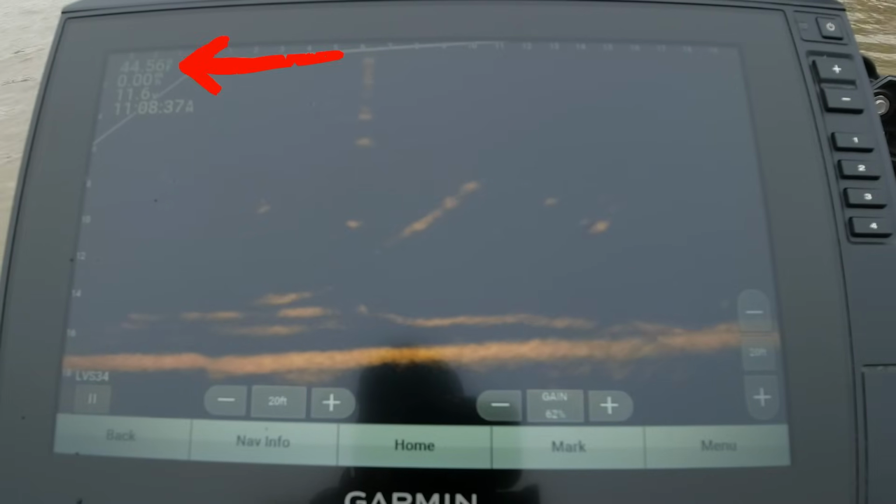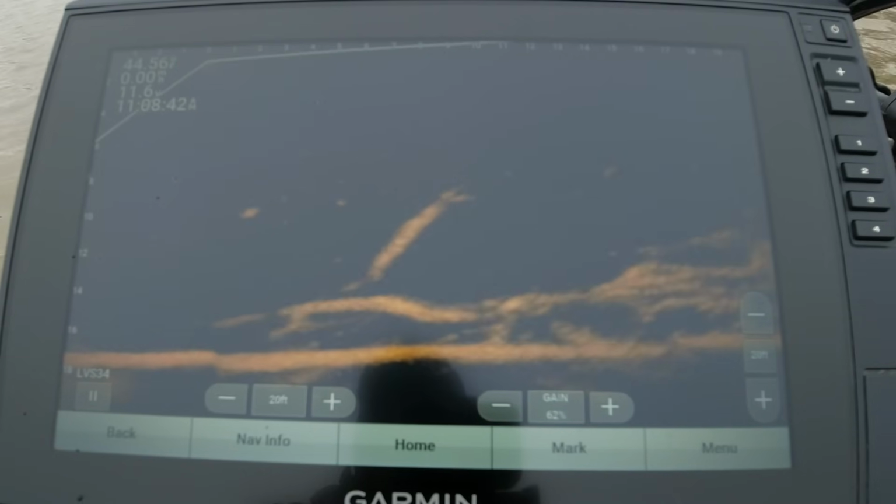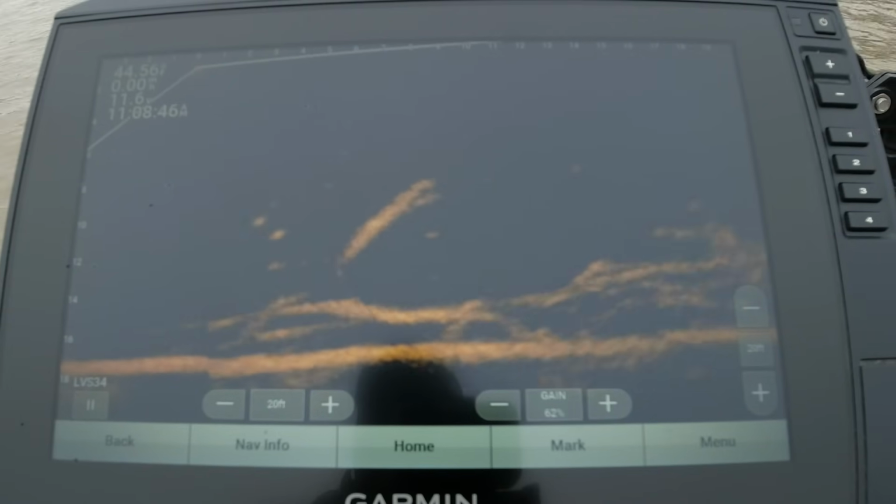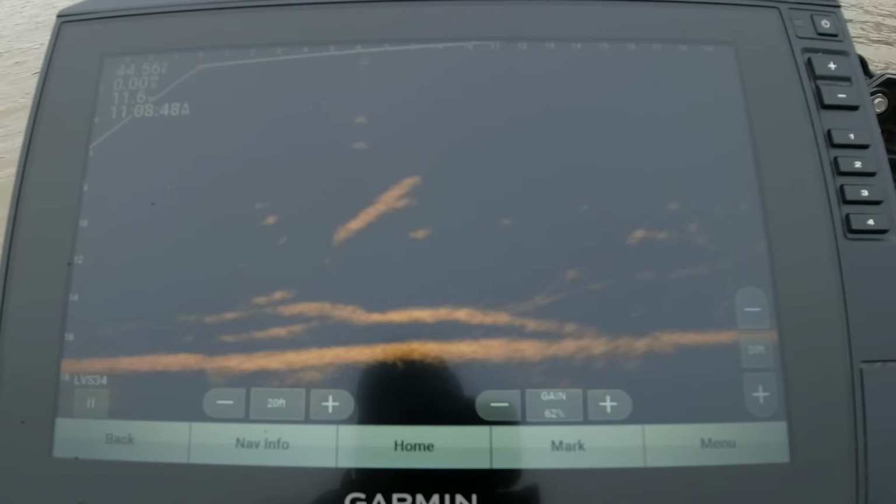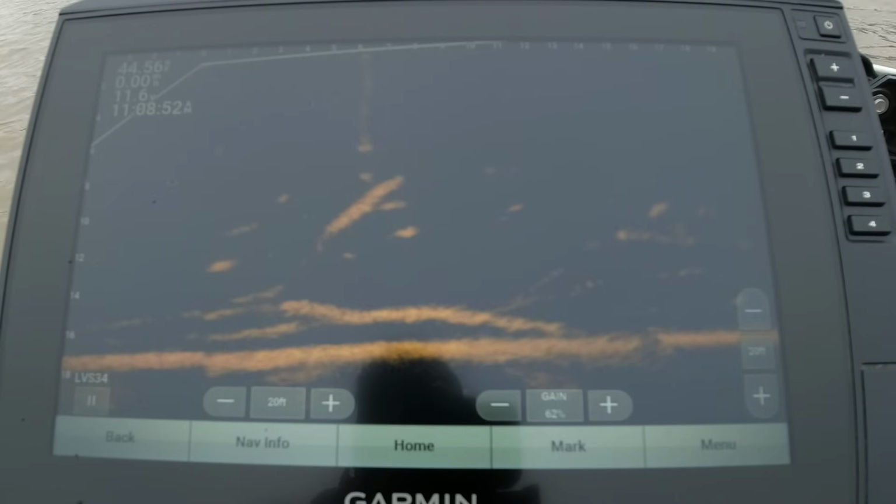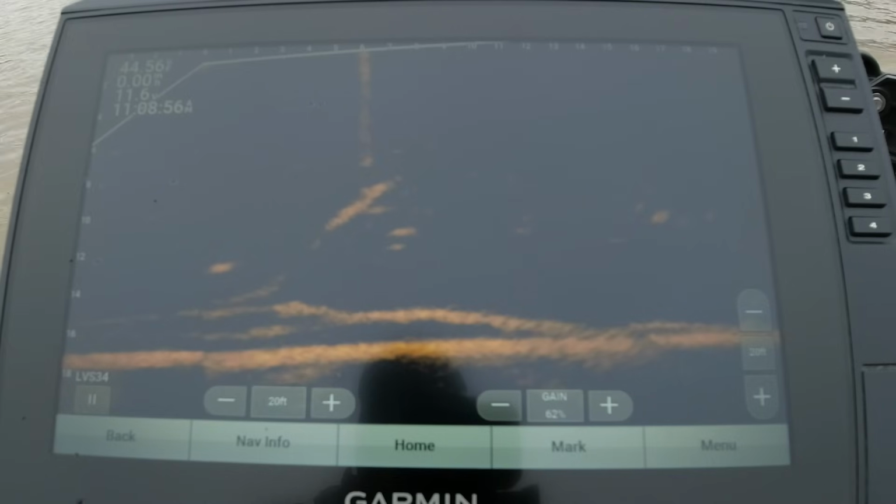Water temp's at 44 degrees, 44.5 degrees. And that's a perfect temp, man. Those fish really show themselves, and they have their feed bag on. All right, I'm gonna see if I can get it. Again, they're behind that limb right there. So I'm gonna see if I can draw them out of there.